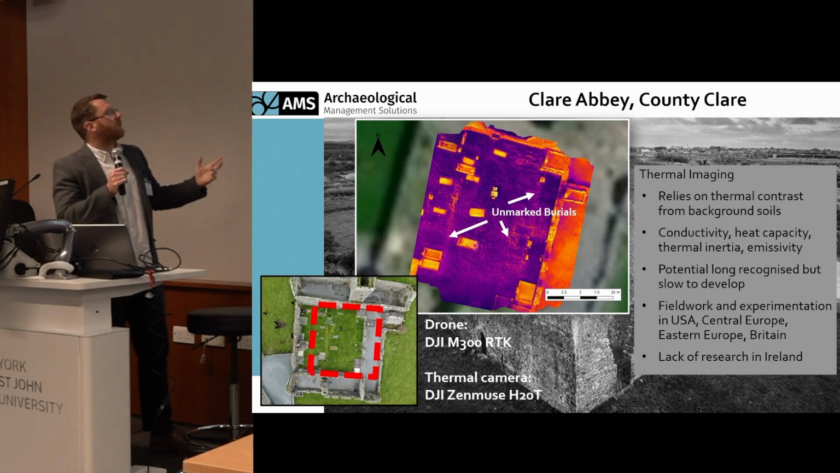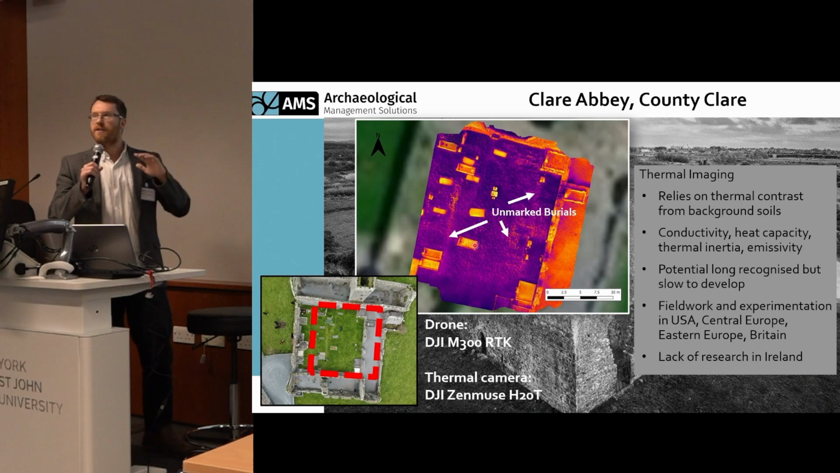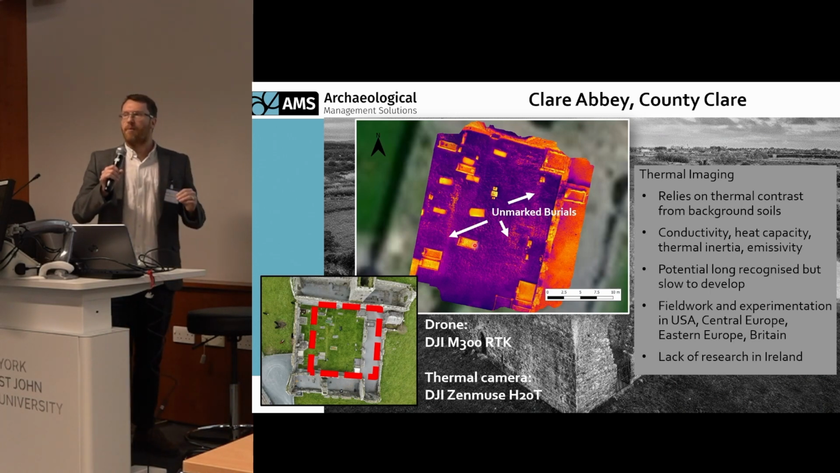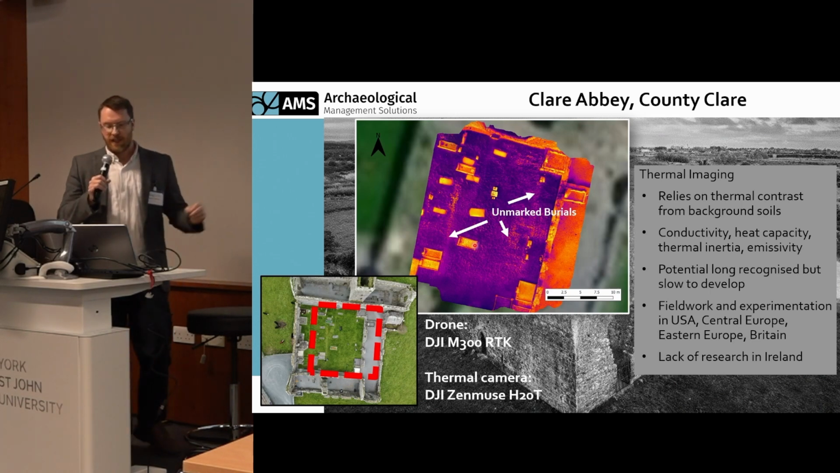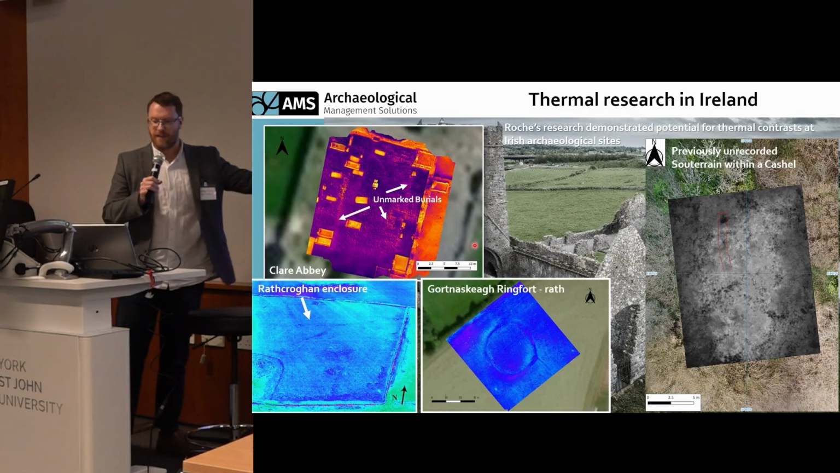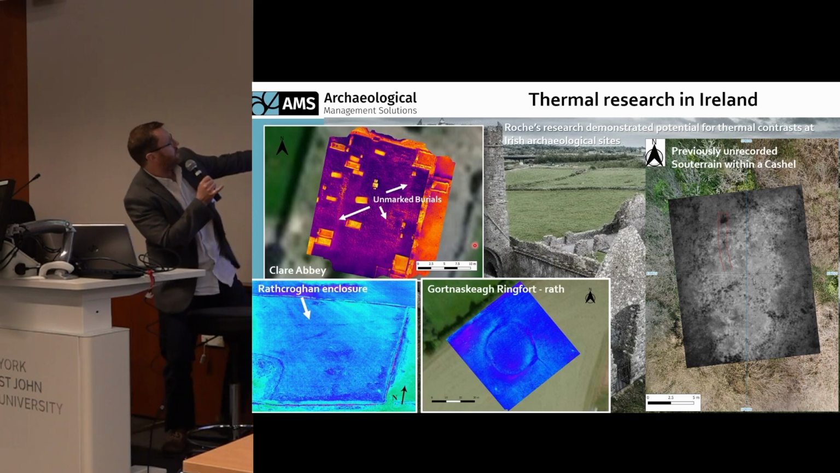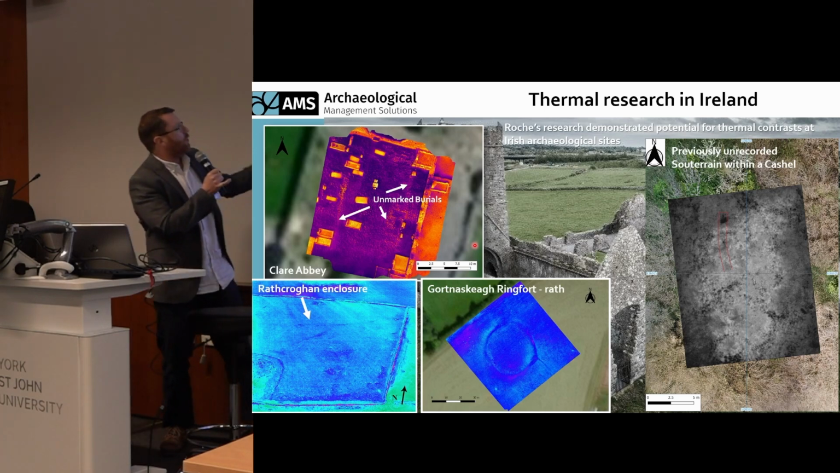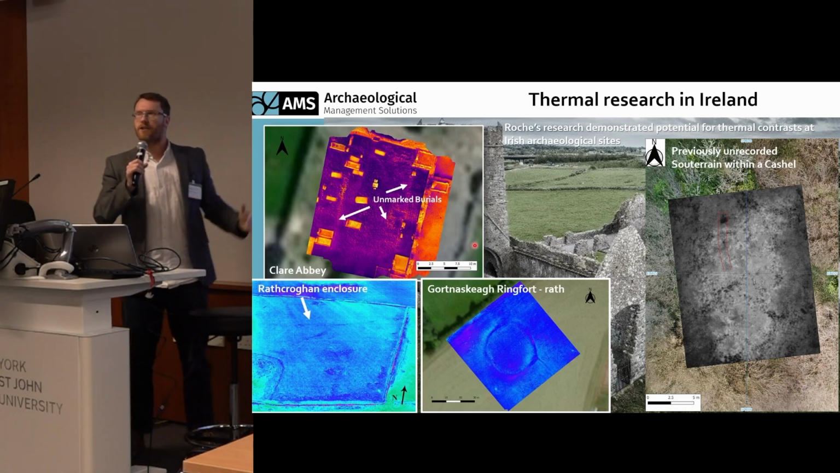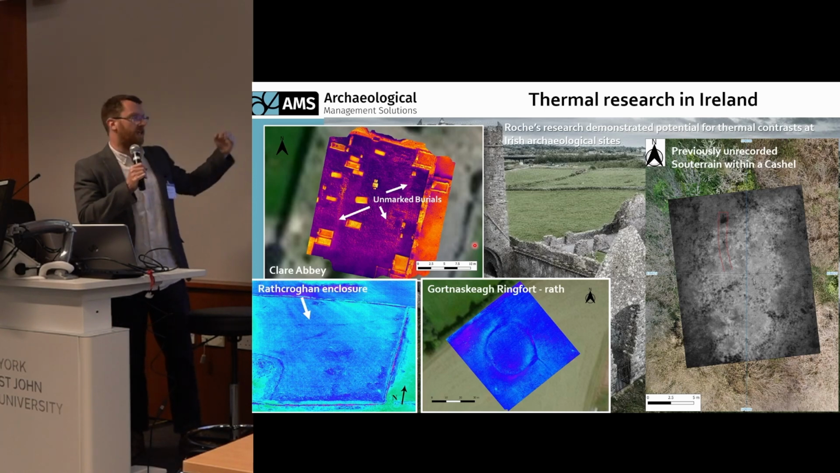So its potential has long been recognised, but it's not really developed too much, certainly not in Ireland. It's been used all over the world, but very much lacking research in the Irish context until Liamóg came along. So we had this success with Clare Abbey. And then he looked at other places. We've got this lovely enclosure ditch all around here. You just see that around Rathbone Mound, which is a big ancient royal site that we have, very famous. So we're able to confirm and find a ditch.